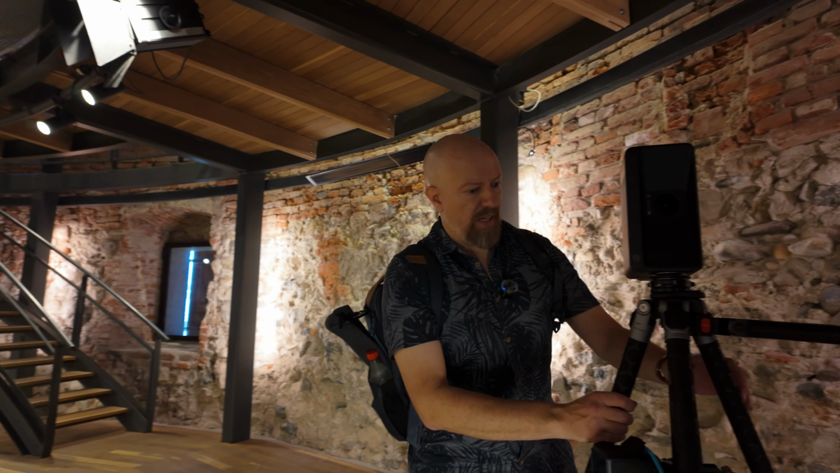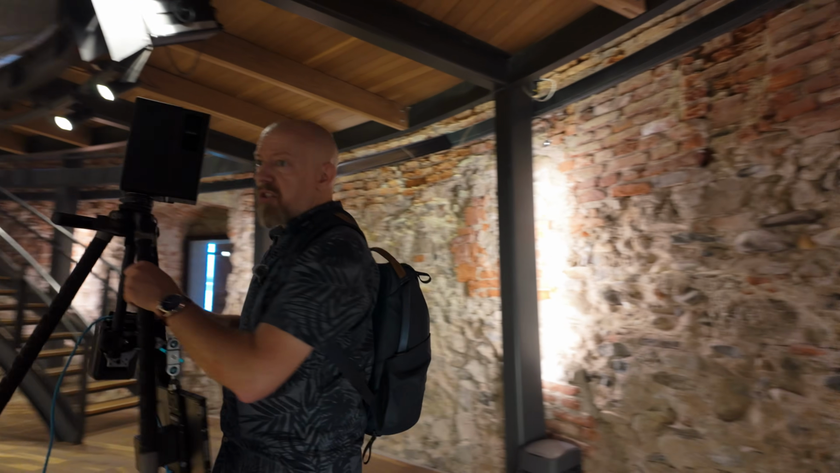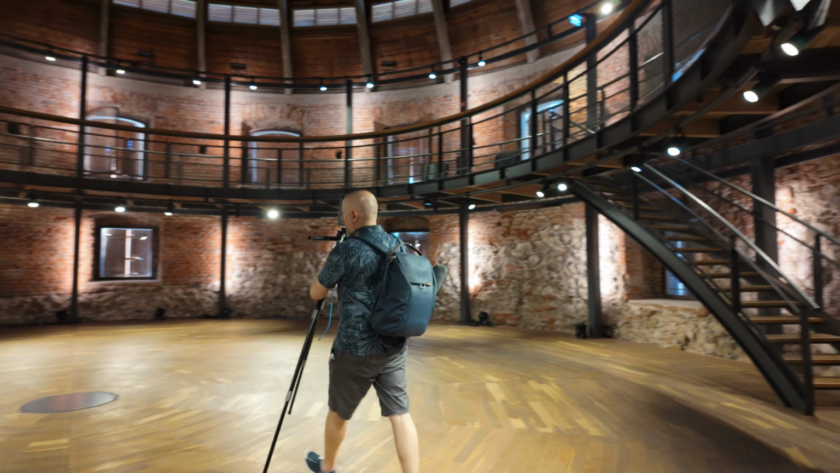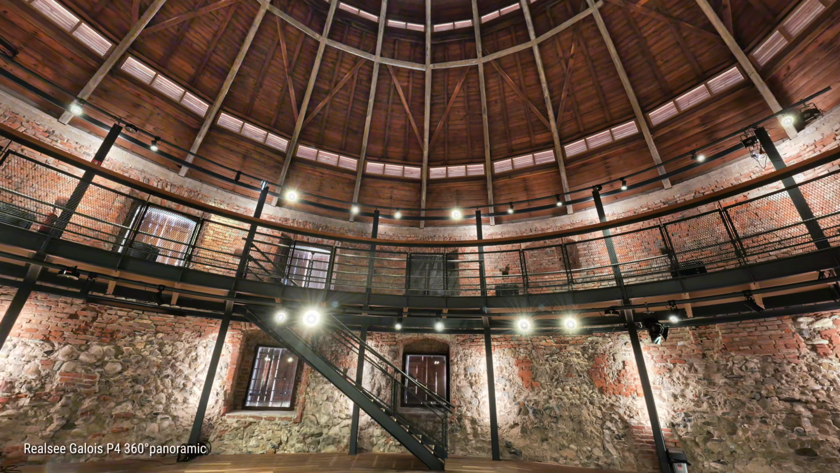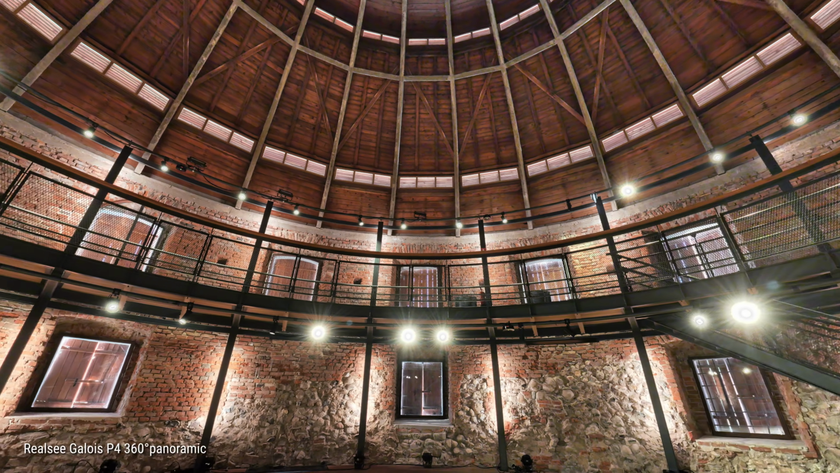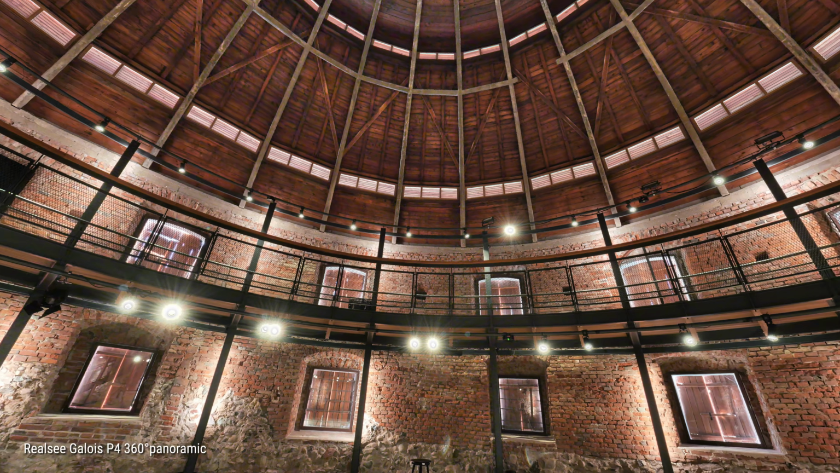This building is absolutely stunning. It is such an incredible, incredible location. Beautiful ceiling here, guardrails, platform all around you can stand on. This place is incredible. This is used for art shows, for small music events, for all kinds of stuff. This is an incredible space.